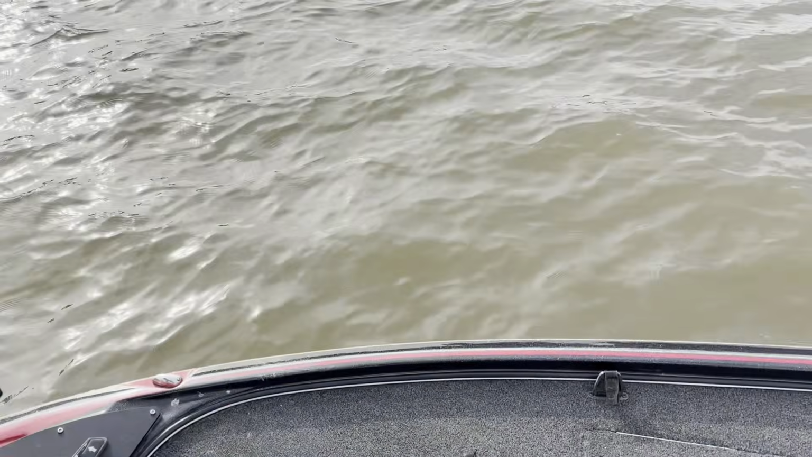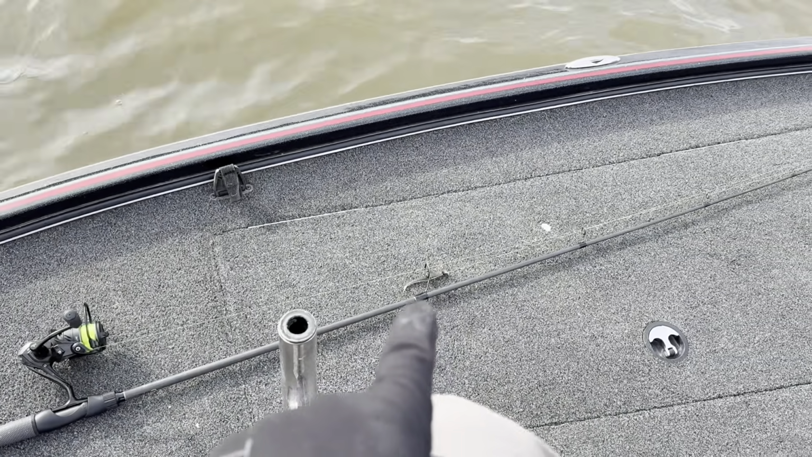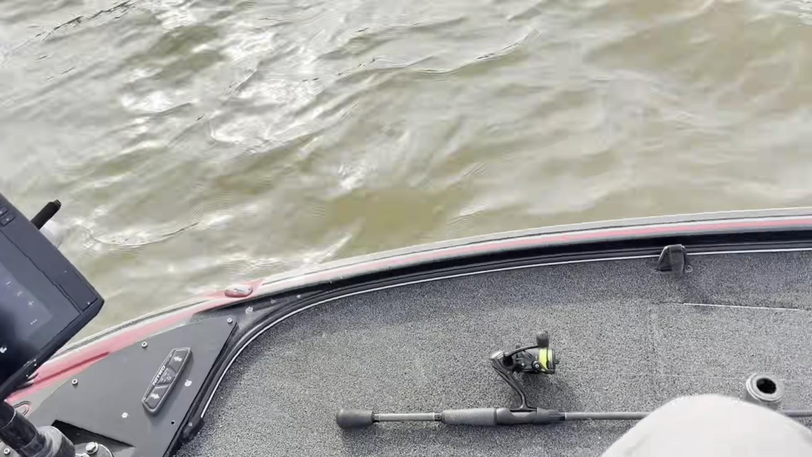All right, we're on the water, got the graph up, ready to fish. I got my bass rod out, paired with a Cyclops quarter-ounce jig head and a sonar minnow. Got my long crappie rods over here, 1039. I got 12 and 13 and a half. Got hair jigs and plastics on them. So we're ready for anything that comes up on the screen.